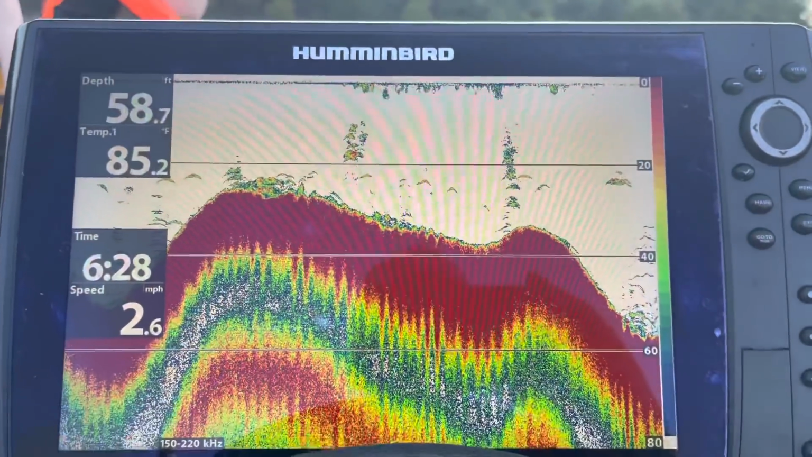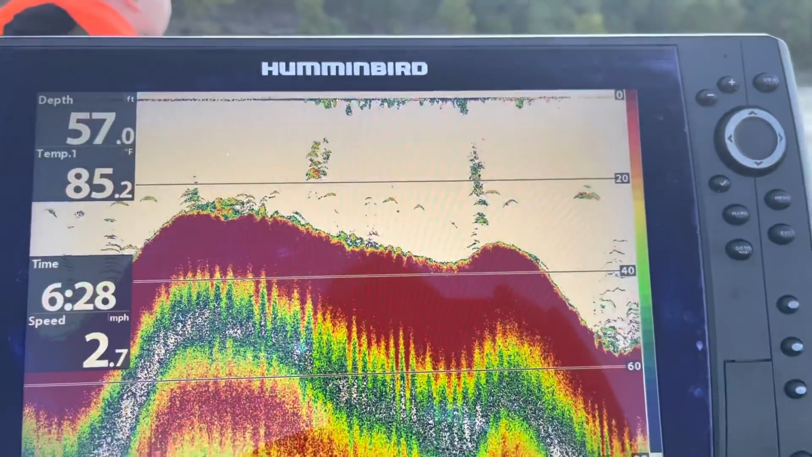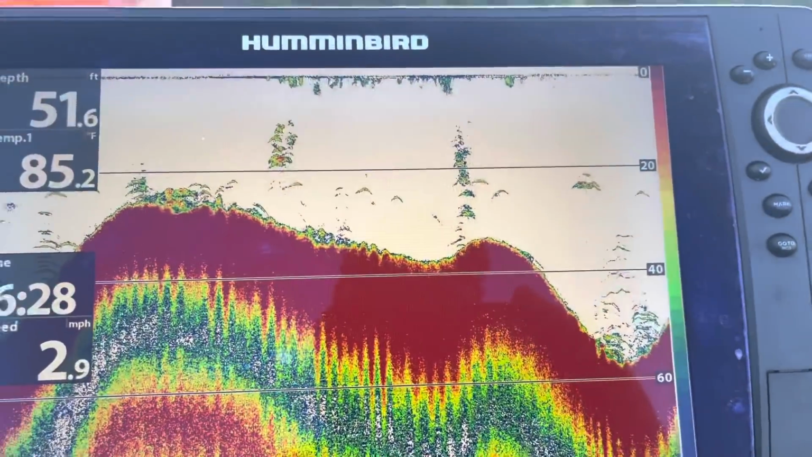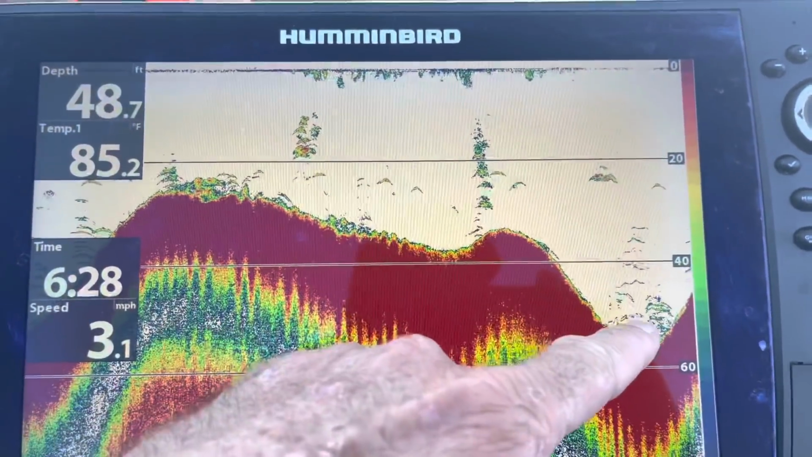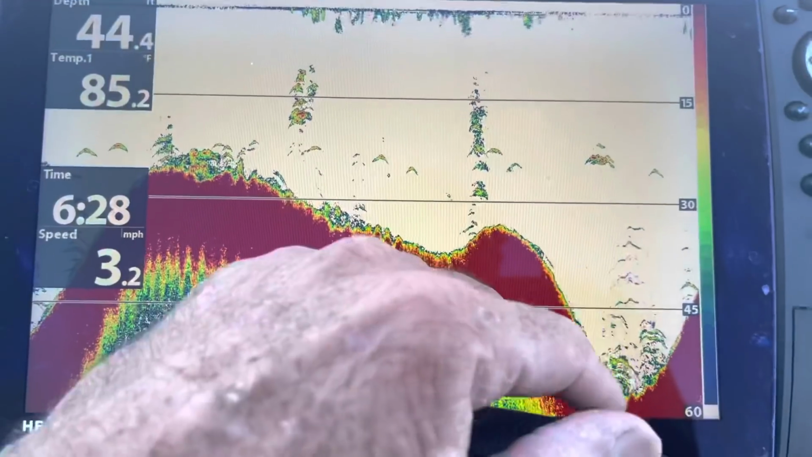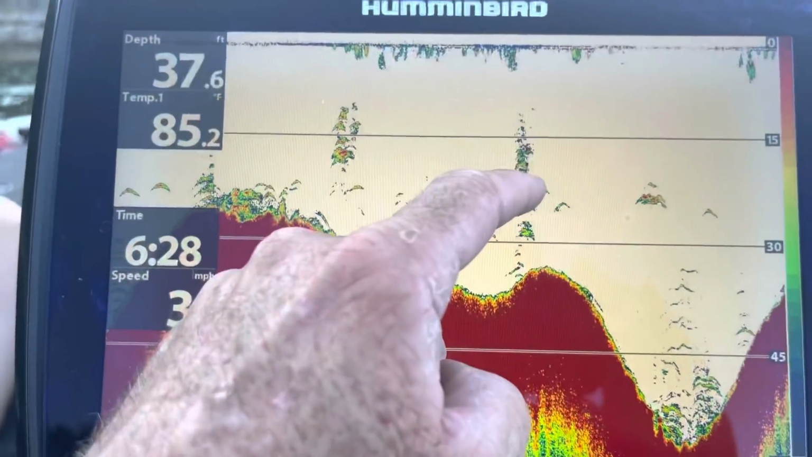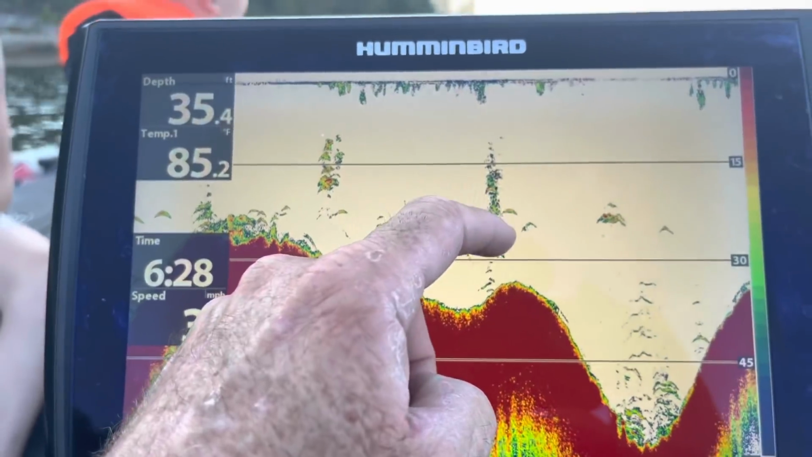Okay guys, the first place I'm going to show you is what a bluff bank looks like on 2D sonar. You can see it's 55 foot deep here. We got a mix of different stuff like here. Like right down here, you've got some deep fish. These could possibly be some deeper trees here. This right here is a tree that looks like fish, but it's actually a piece of standing timber.